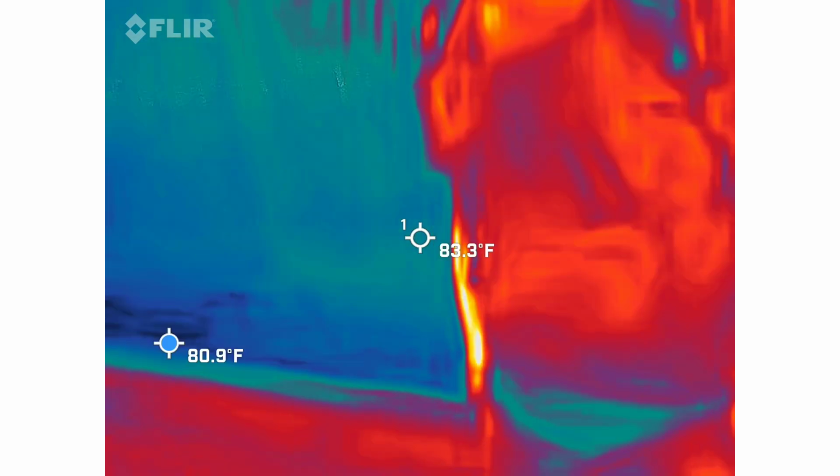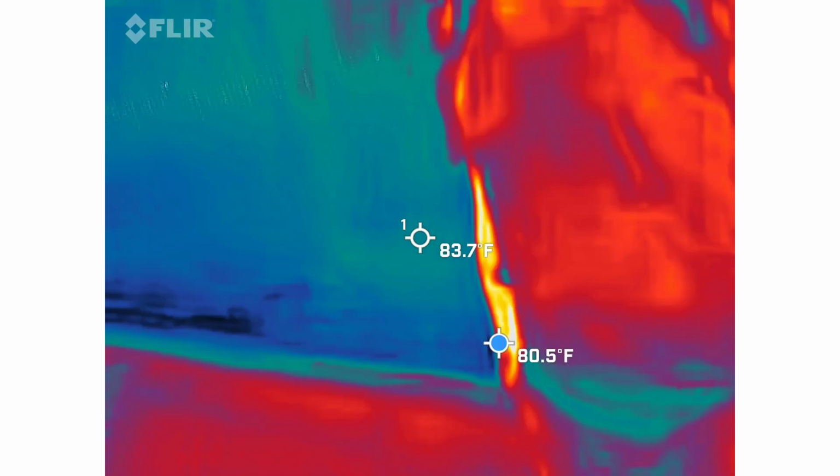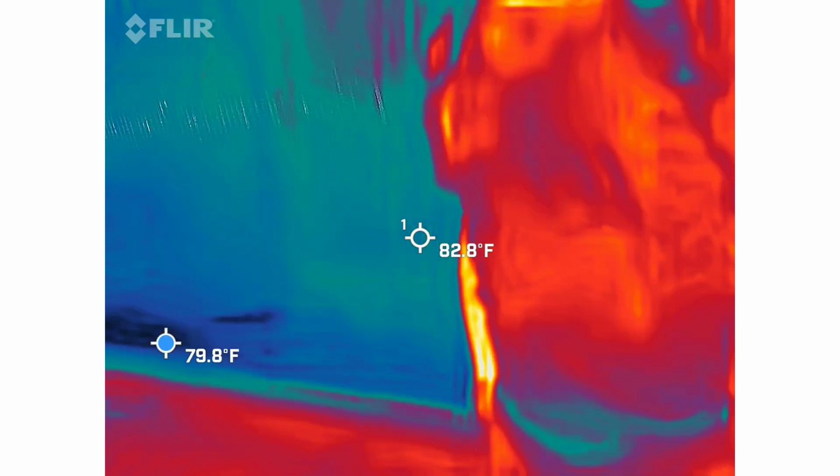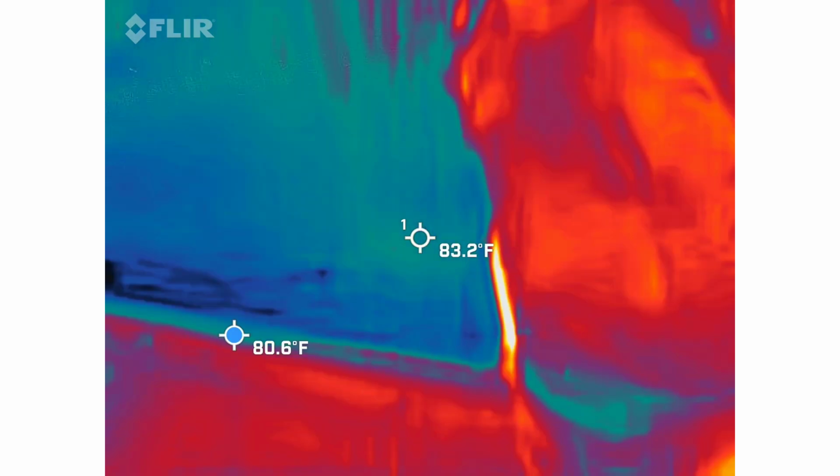So even for my skeptics, this is great for them, because I tell them, even if you're here just for shits and giggles, we're going after details. We're going after the proof. It's not going to be a yes or no answer.